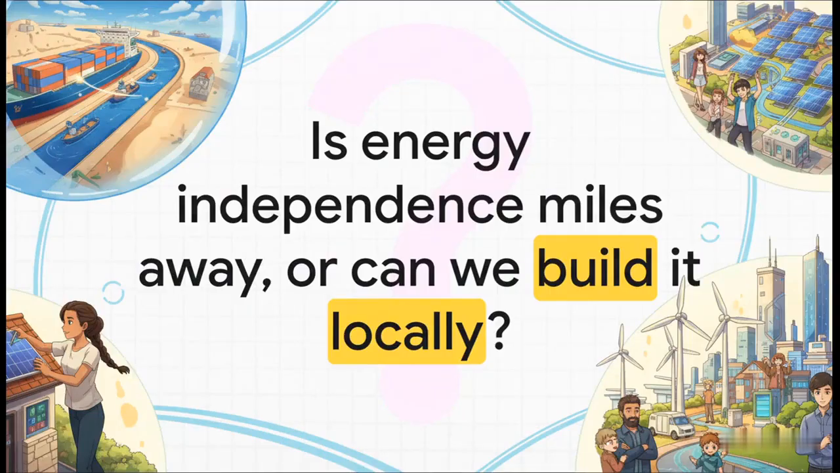And that leaves us with one last powerful question. Do we really want our energy security to be at the mercy of a 21-mile waterway on the other side of the planet? Or is that something we can and absolutely should engineer for ourselves right where we live?